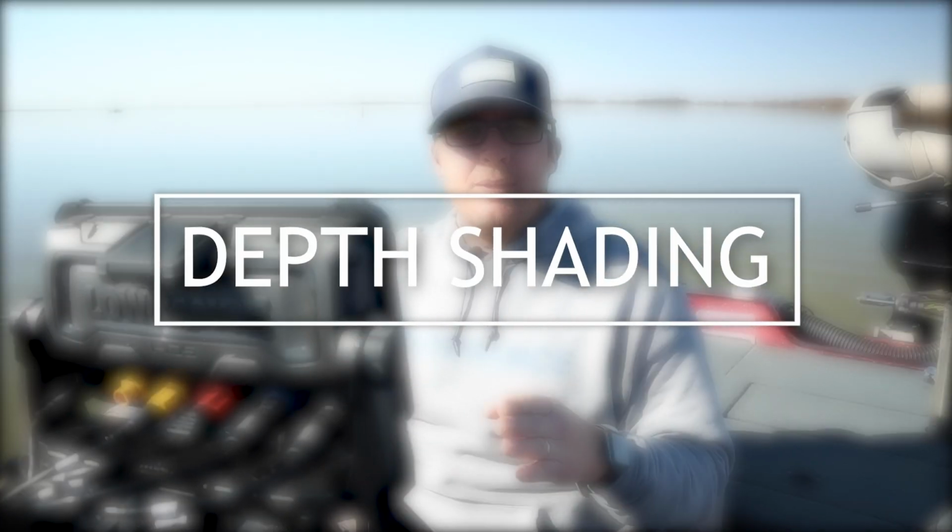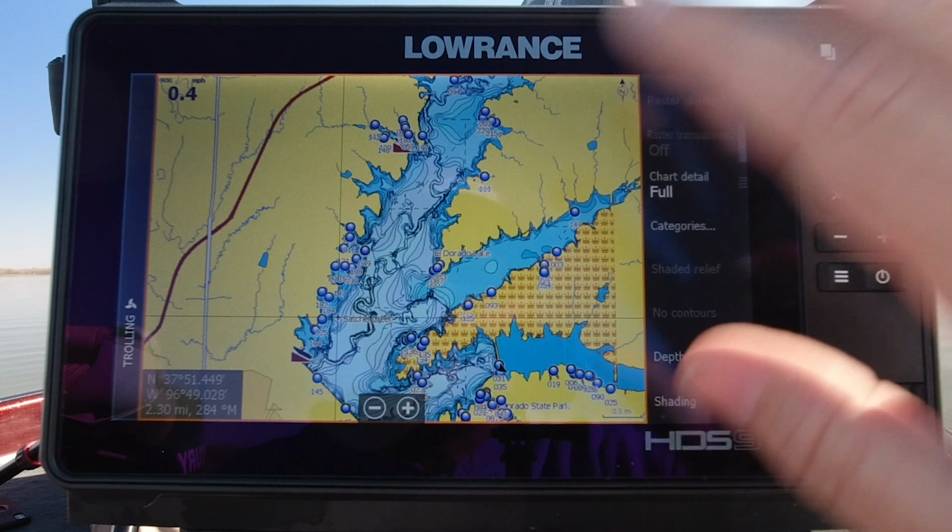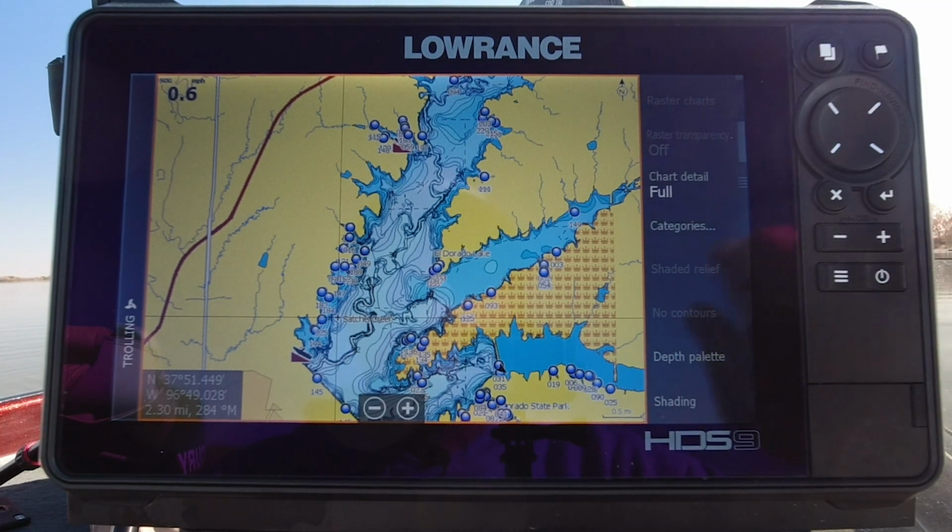Okay guys, here is tip number 1, and we're going to talk about mapping and the depth shadings that we can do with our Contour Plus card on our Lowrance unit. So as we can see here, this is our preset blue colors. This is what the lake looks like. Got 1-foot contour lines. Looks good.